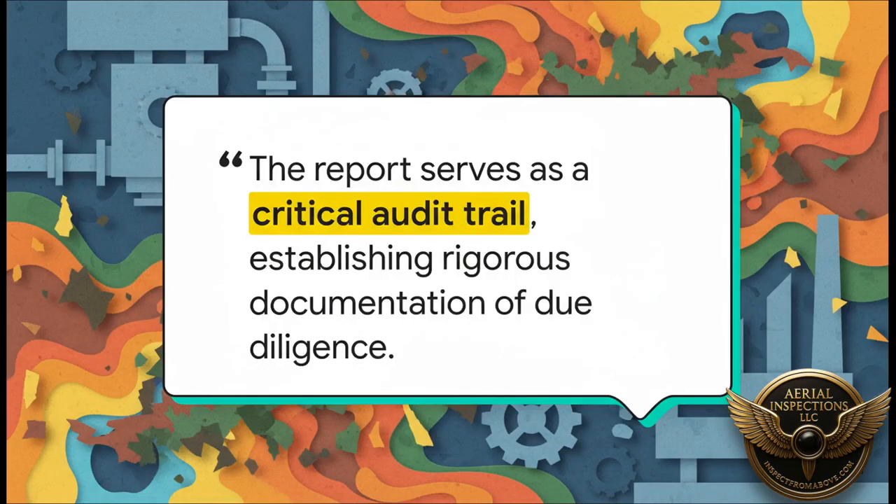See, it's not just about finding problems. It's about creating a rigorous, defensible record. This audit trail is proof that you did your due diligence, which is absolutely critical for safety, for regulations, and for insurance. This is what turns thermography from a cool trick into a cornerstone of industrial reliability.